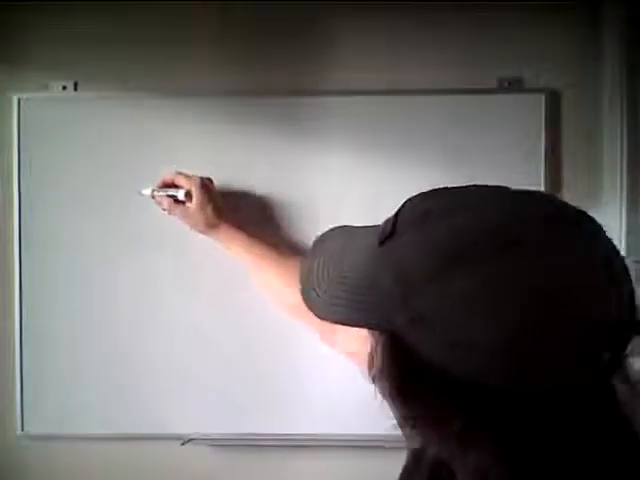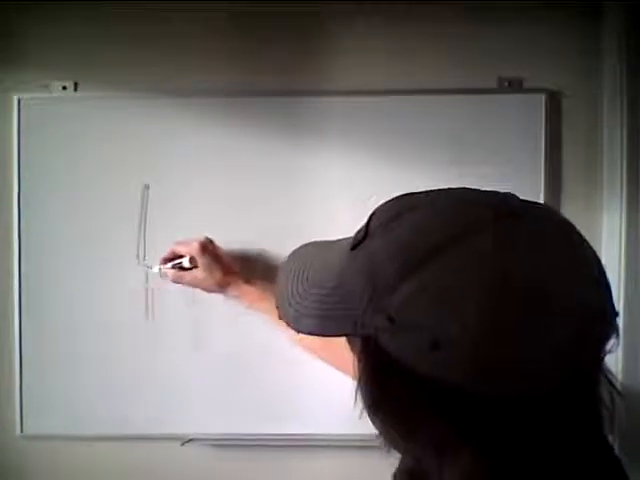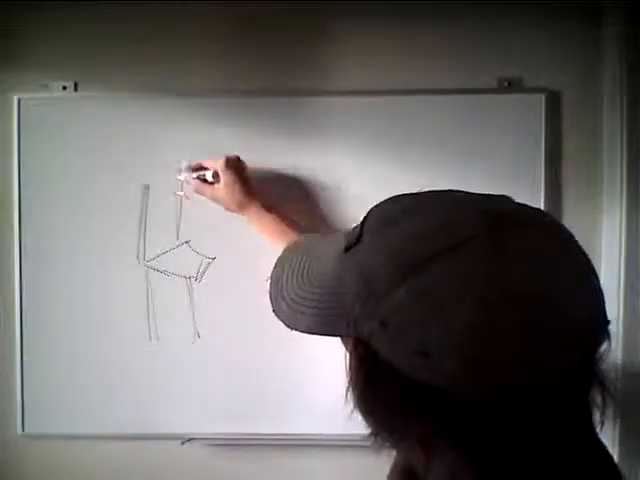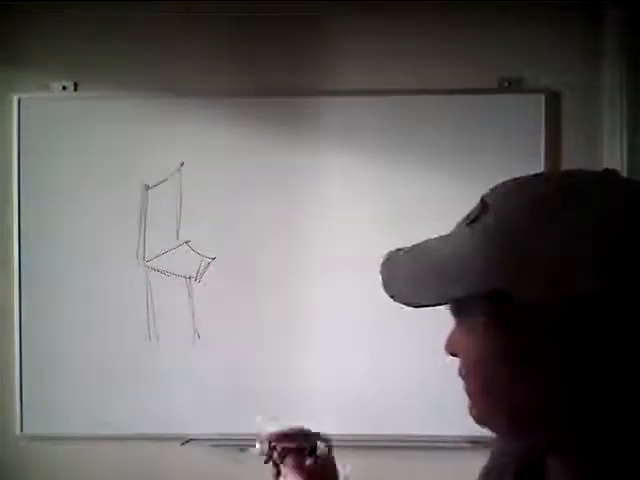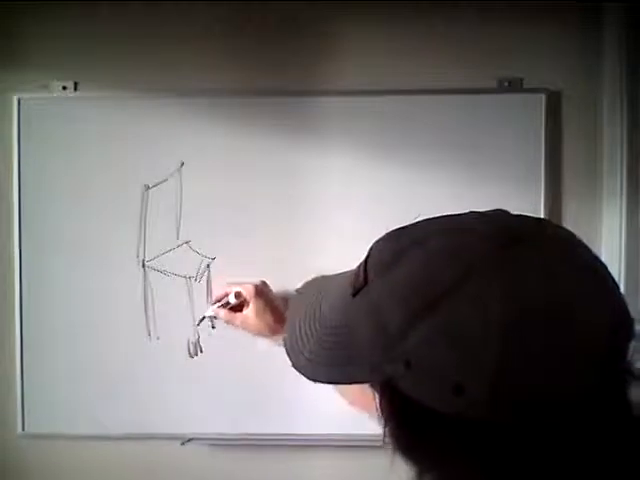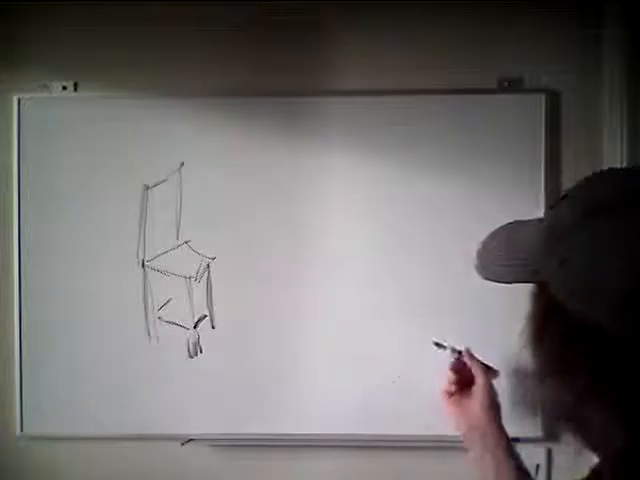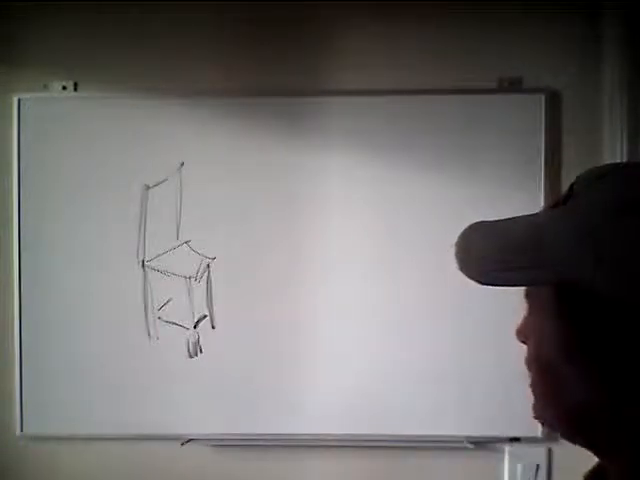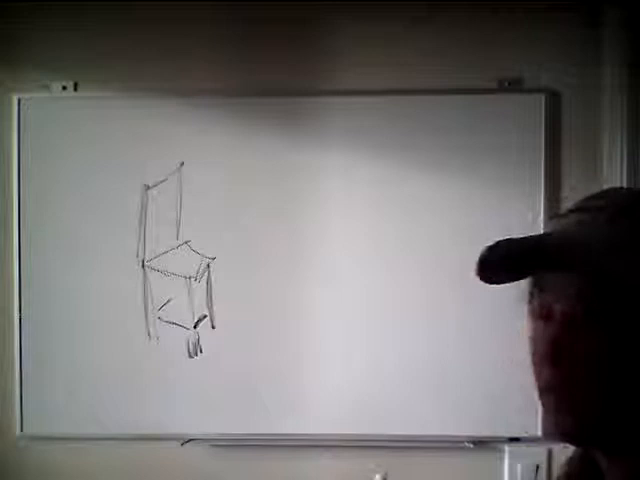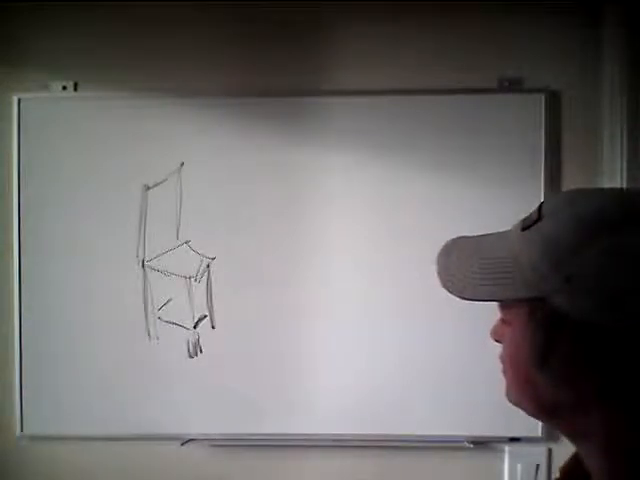So we did an experiment. I did an experiment, and I had a chair here, a chair. That's okay. I'm an artist too. I grew up being able to draw, so I have very good perspective. But there's a chair, and it's natural. I don't practice this at all. I'm more of a drummer, and hopefully I can share that with the viewers as well.